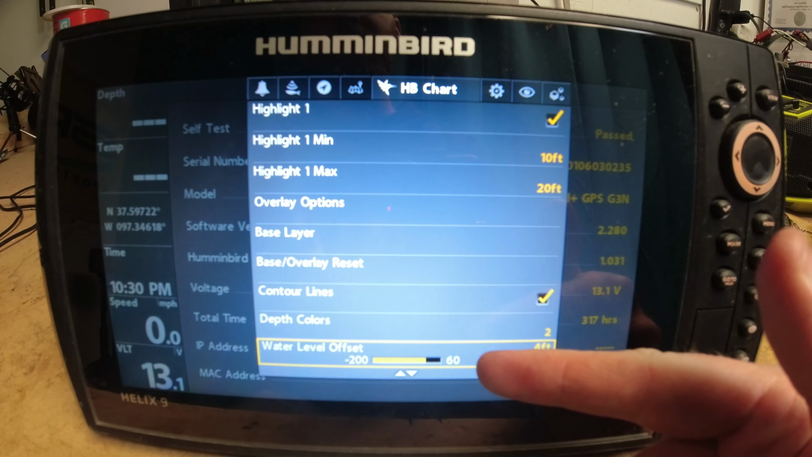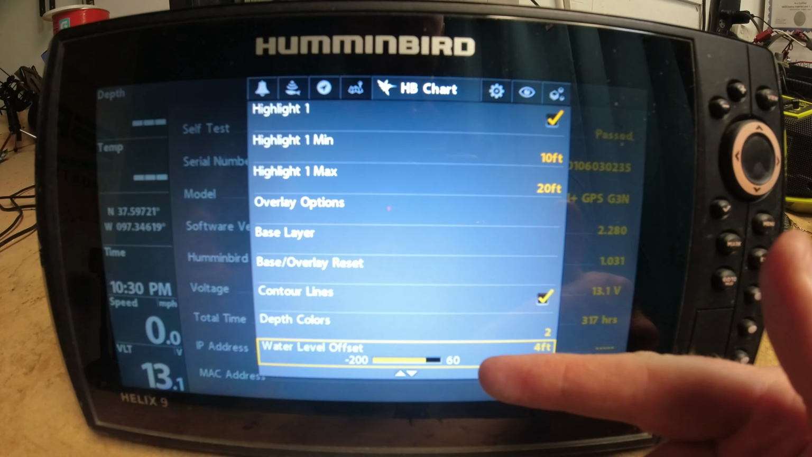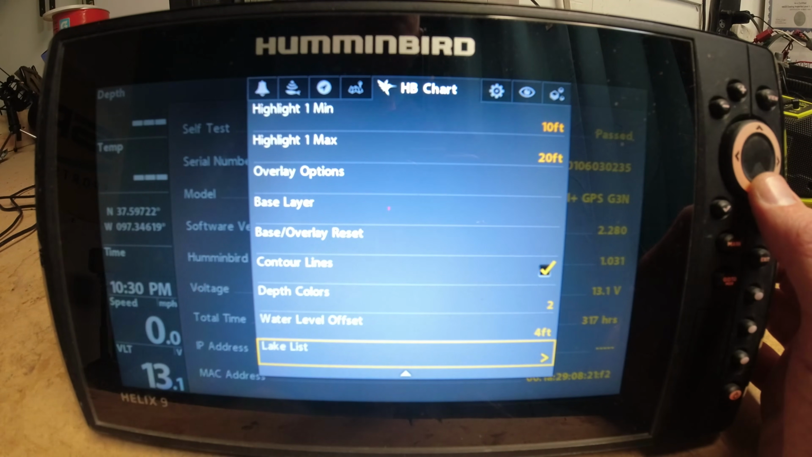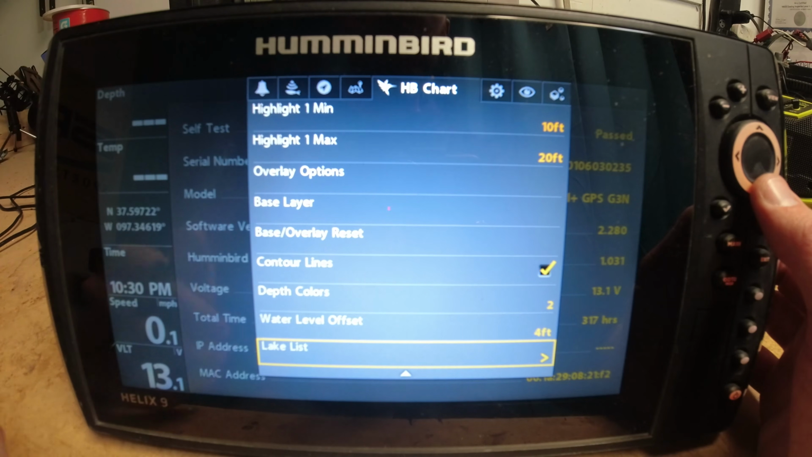You also have water level offset. So if your lake levels are low or high, you can make that adjustment here. So all of the contour lines on your lake will adjust by 4 feet, and now when you look at your map, it is accurate. If you're sitting in 20 feet of water, your lake says you're sitting in 16, make the 4-foot adjustment, and then you're good to go.